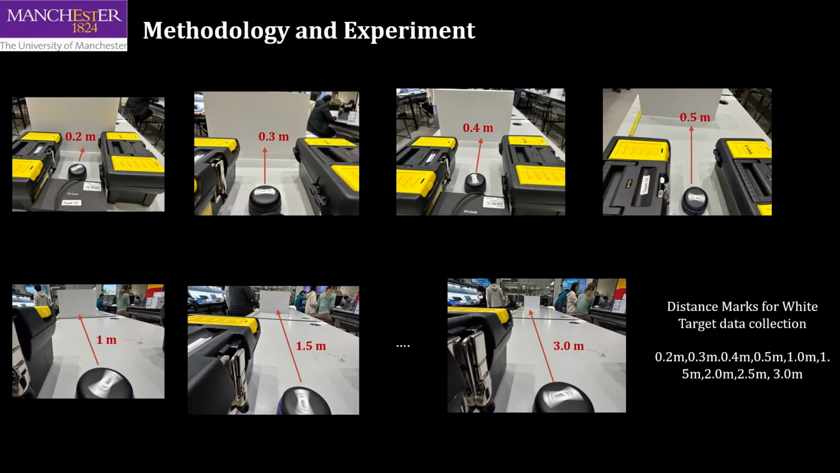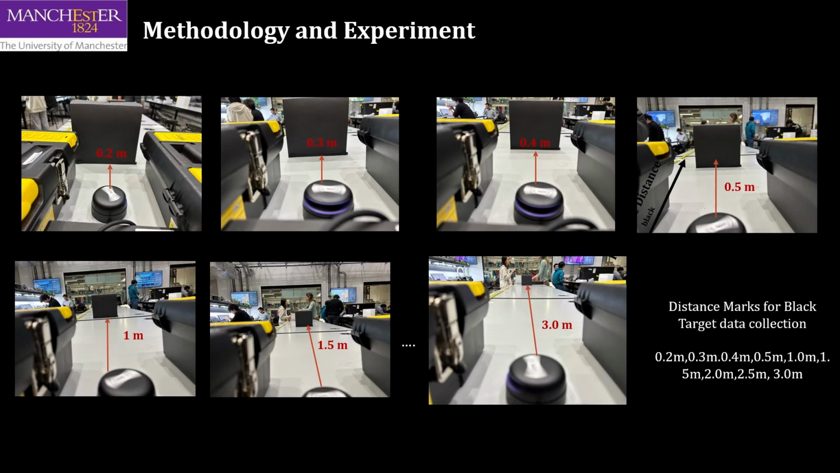Separately, we shortened each run from 30 seconds to 5 seconds to keep conditions static and collected data for white and black targets at 0.2 meters, 0.3 meters, 0.4 meters, 0.5 meters, and then every 0.5 meter up to 3 meters. All scans were recorded from the ROS topic scan and saved to separate ROS bags for offline analysis.